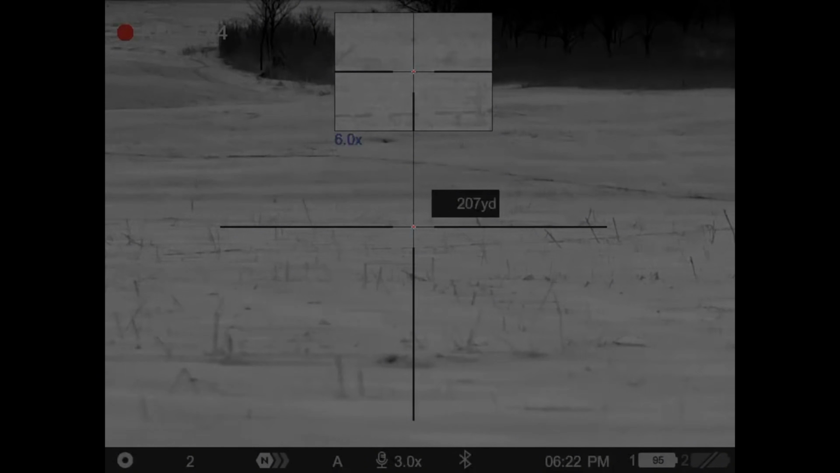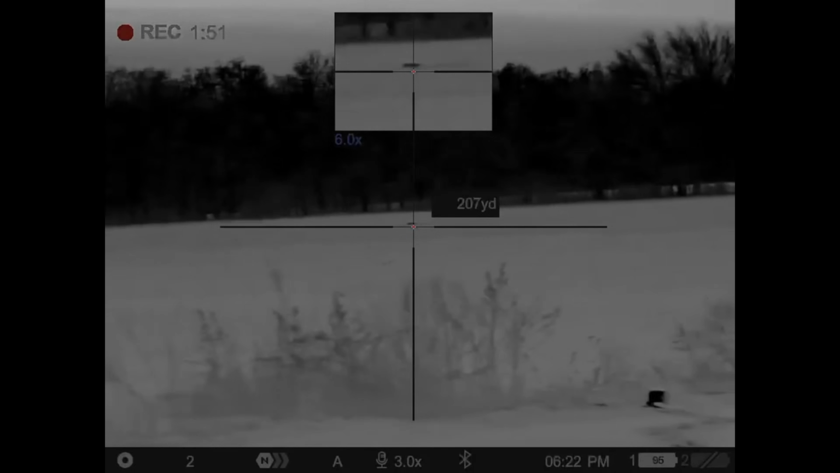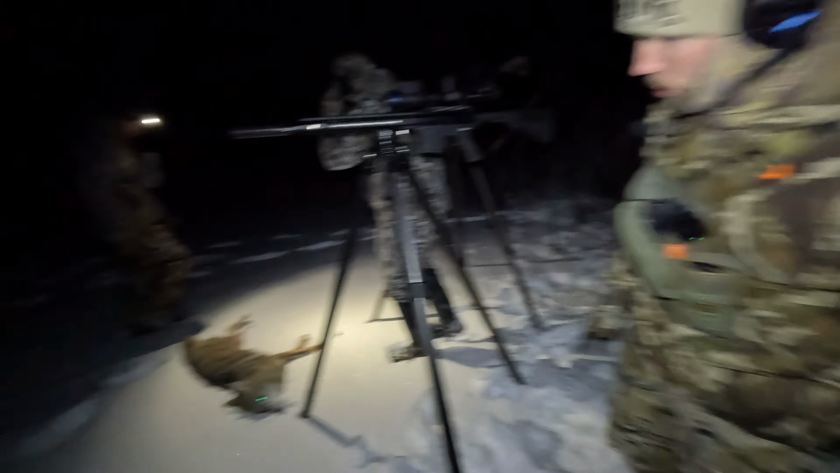The one we just killed up there. Oh, really? Where was this one at whenever they shot? Oh, dang. His eyes are open. He kind of looks like crap, don't he? Well, that was a little rough for me anyway. Kind of some miscommunication there, but this dog's dead.